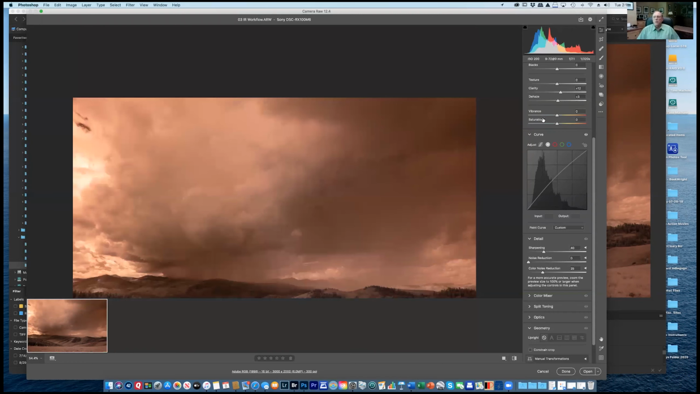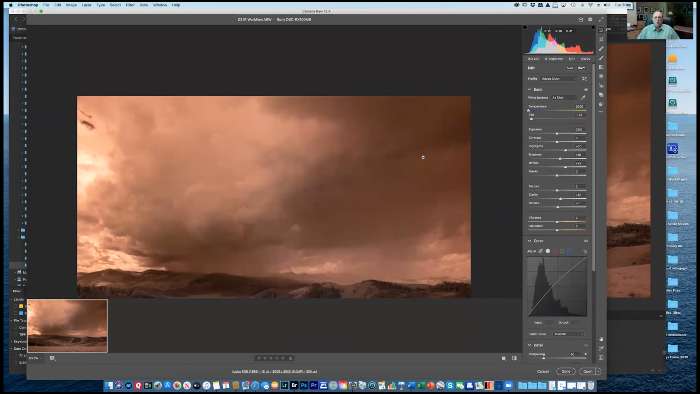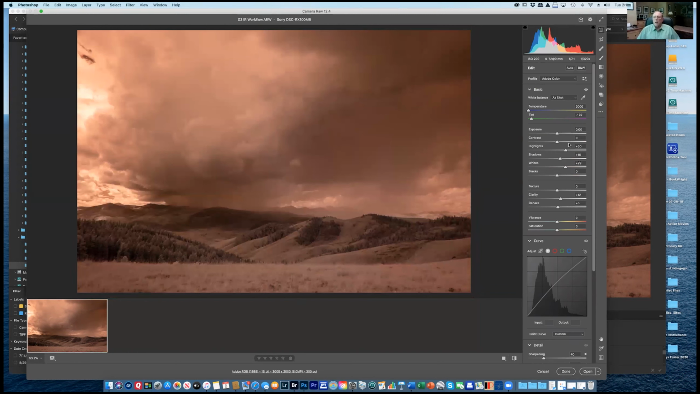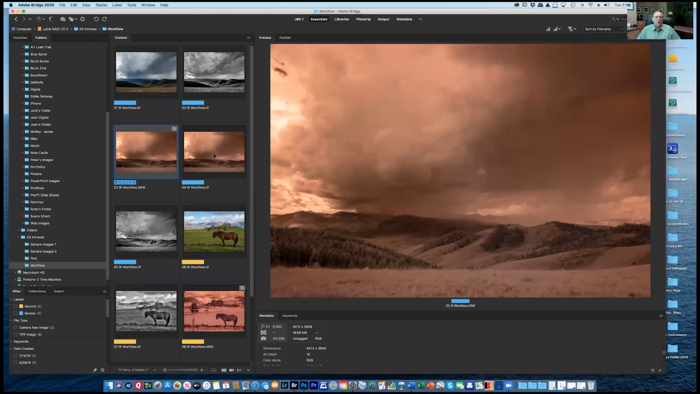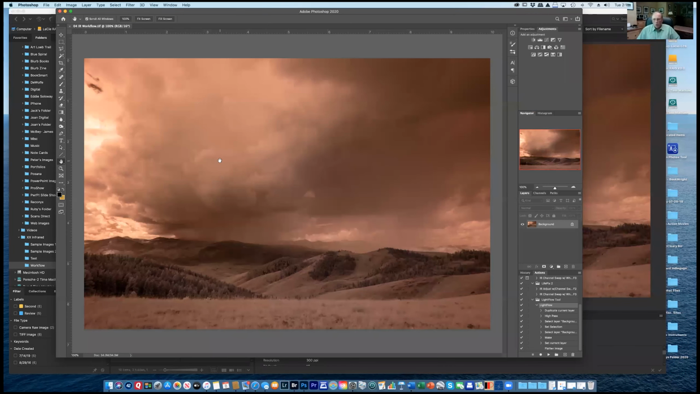So there may be some things over here on the sliders that you can do. You can change the highlights a little bit, the blacks, but given this whole thing is in such a different color, you really can't tell what's going on. So all I'm going to do now is say that I'm done with this, and it will open up, and here is the TIFF file that is opened up now in Photoshop. So we're in a TIFF file in Photoshop now.